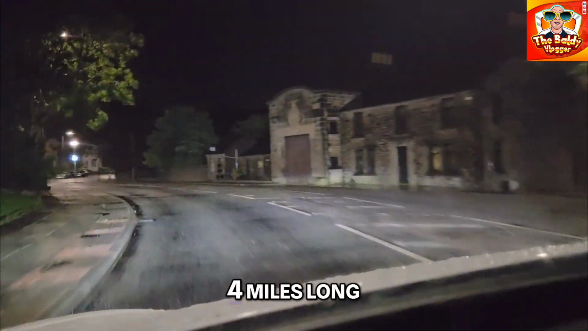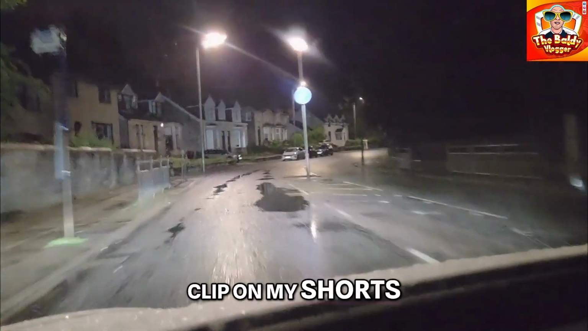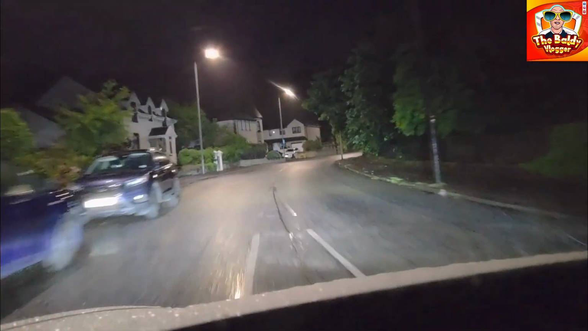Stonehouse is just along here, 4 miles along. It's a very nice village. You might have seen a little clip on my YouTube shorts of it.